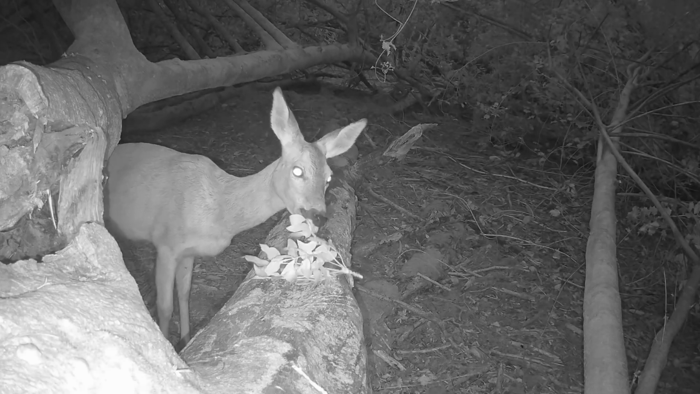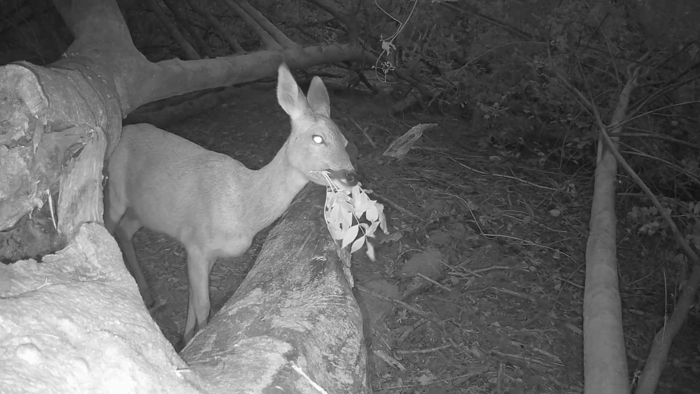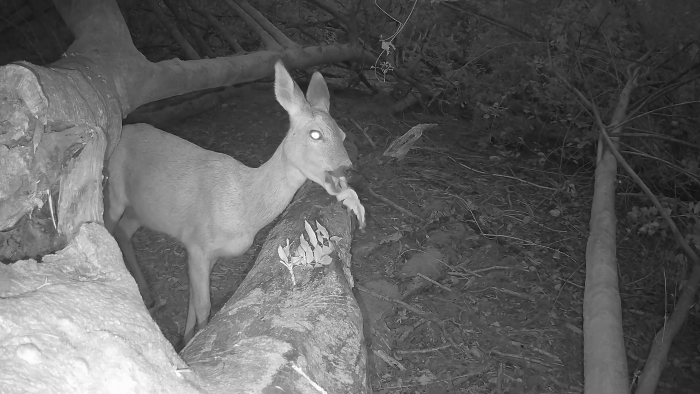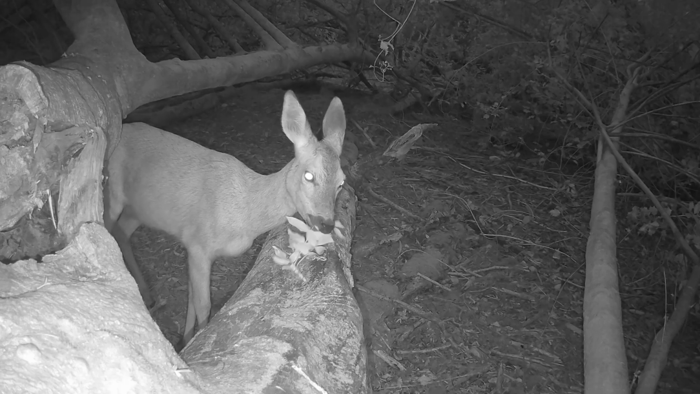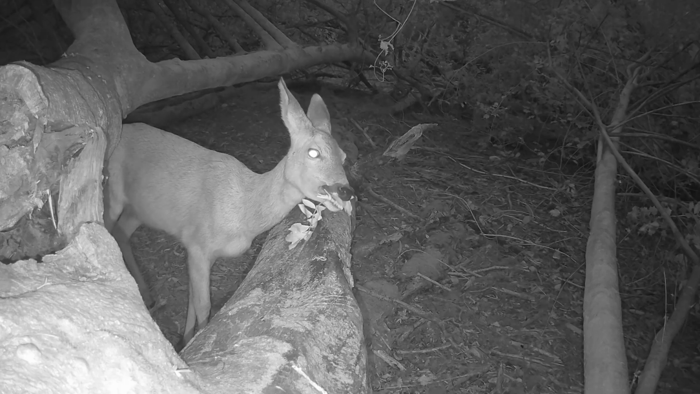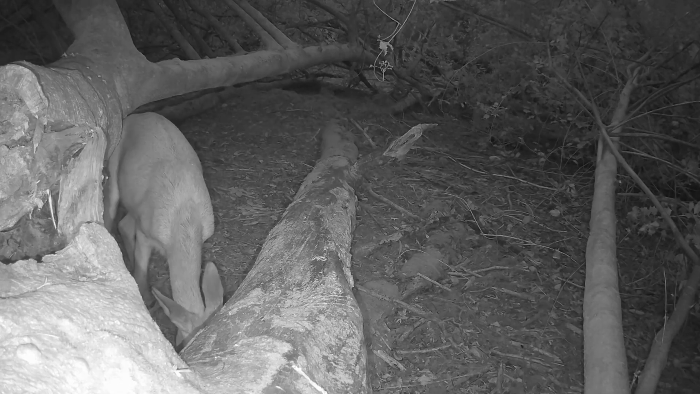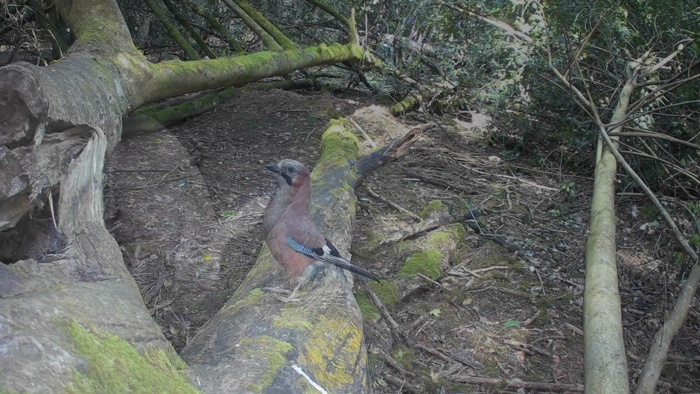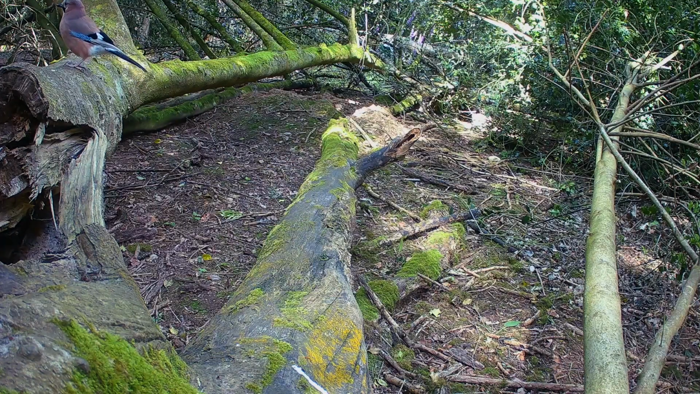I think this branch, rather than being placed there, had dropped down. This roe deer here, taking advantage of an easy meal. I did like this position, as it was a convenient perch, attracting the birds really quite close view of the jay.